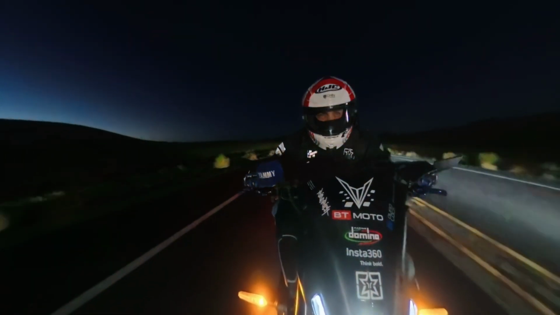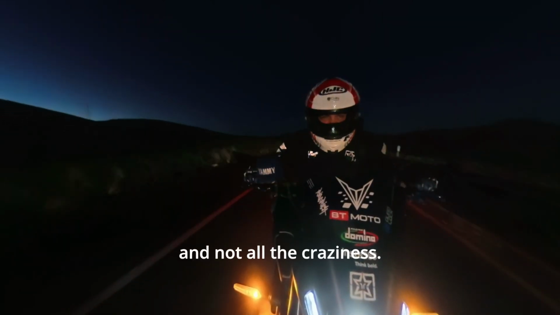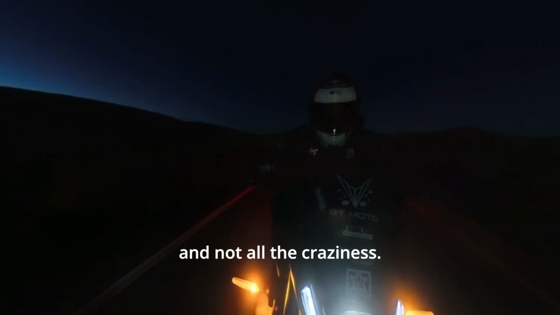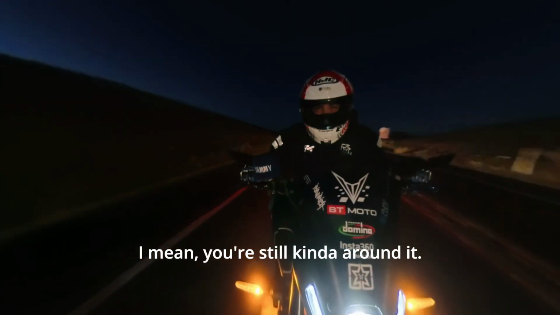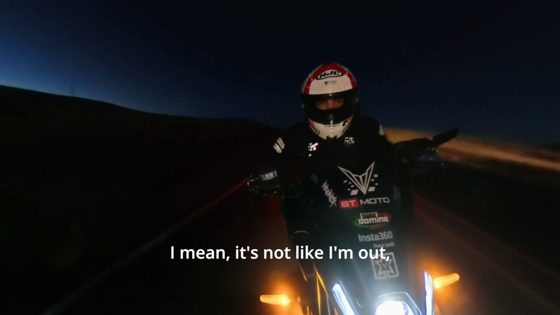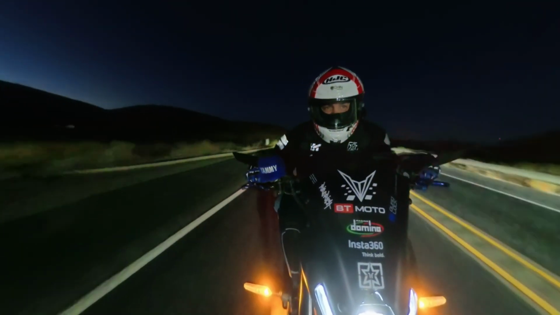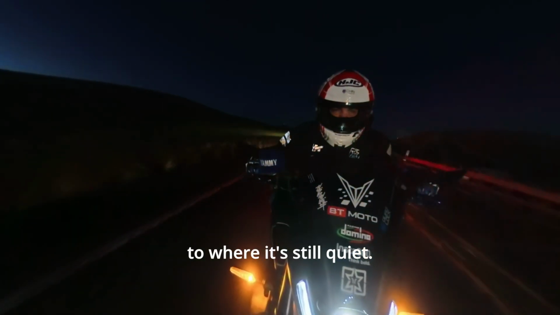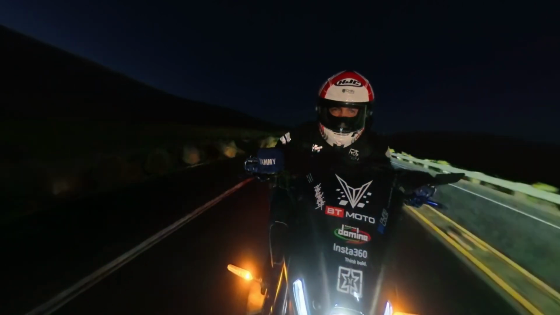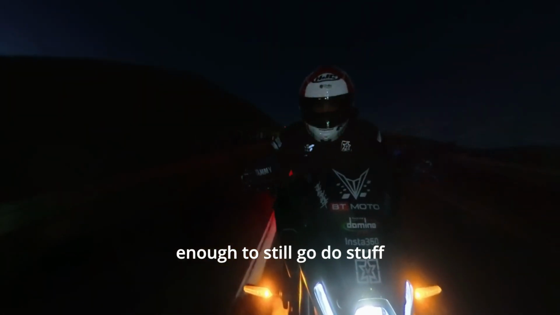It's nice. It's out here where it's a little quieter and not all the craziness. I mean, you're still kind of around it. I mean, it's not like I'm straight out in the country. But it's enough country to where it's still quiet. But then I'm close enough to still go do stuff if I want to.